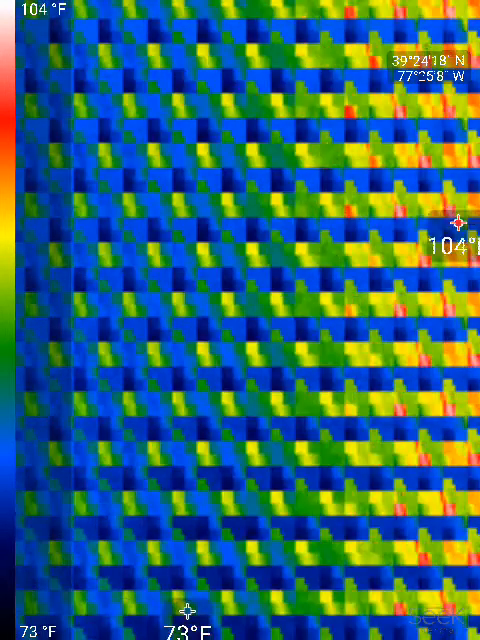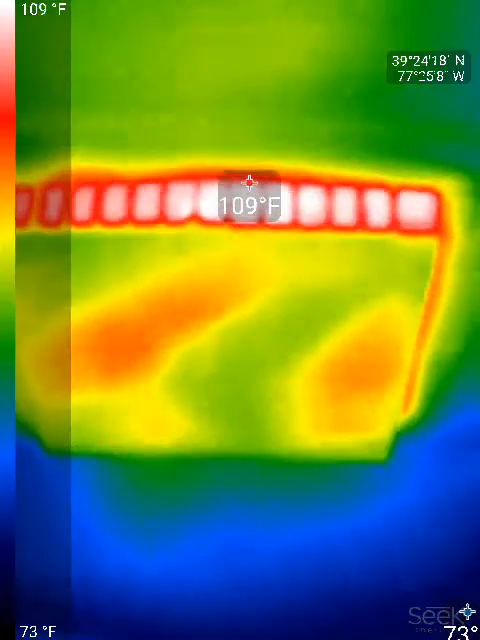You're seeing a couple of 80s. Here's 82. This is an interior wall. The other side of this wall is the kitchen. This is just a space in between rafters. There can't be hardly any insulation here. You can see next to that is the exhaust fan.